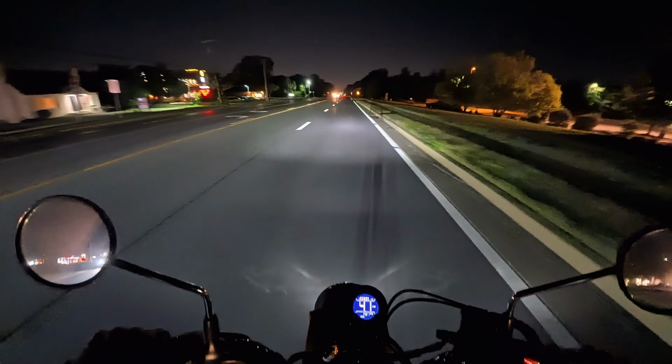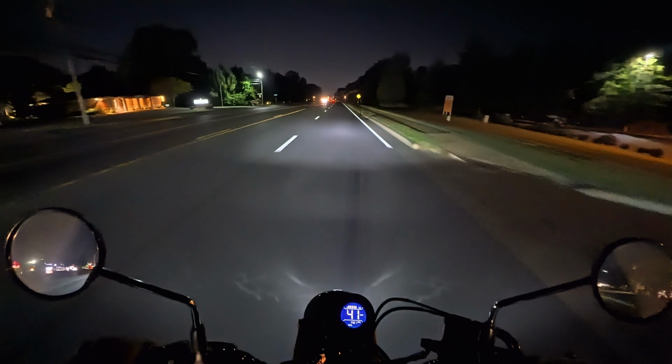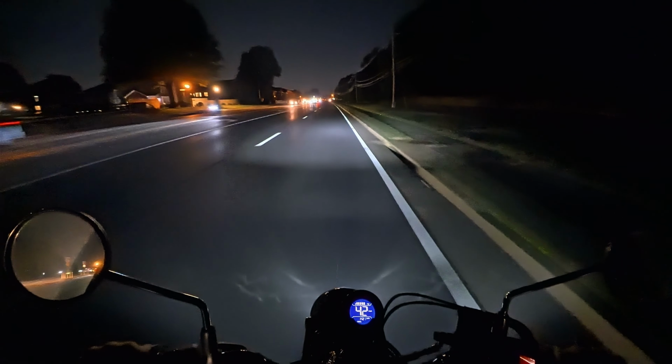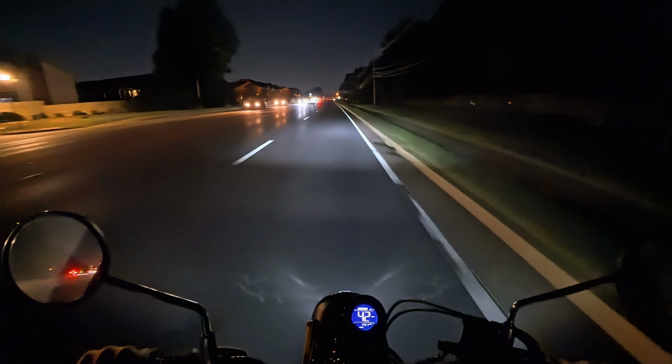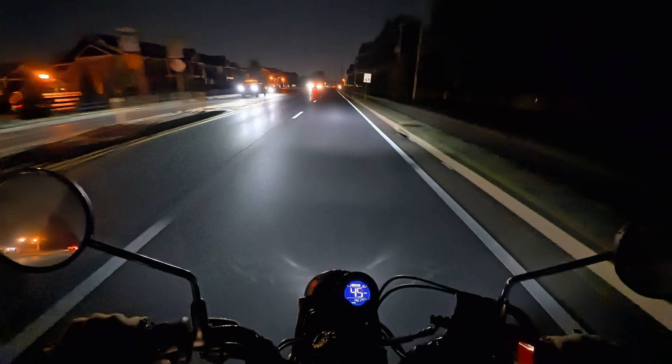So the Trail is nice to go on these kind of leisurely rides. You can go on roads where the speed limit is 45 miles per hour, even 50 miles per hour, because on flat ground, at least with me on it, it can do close to 60.